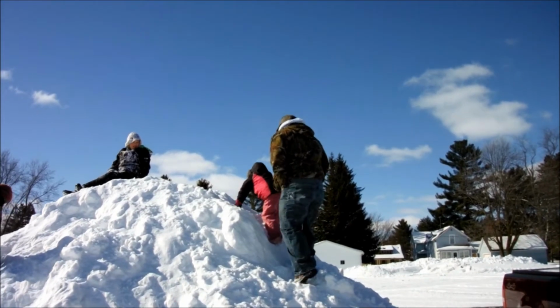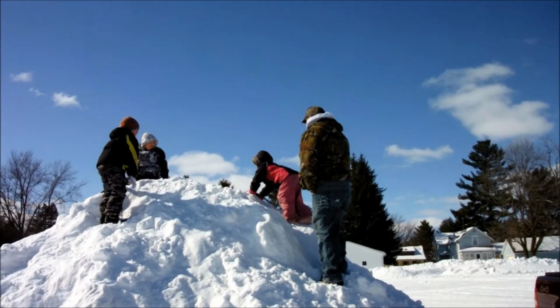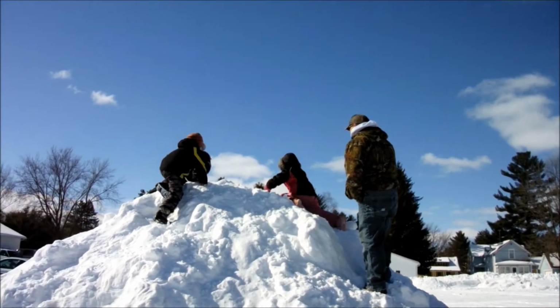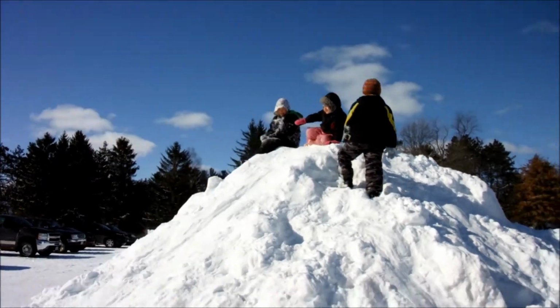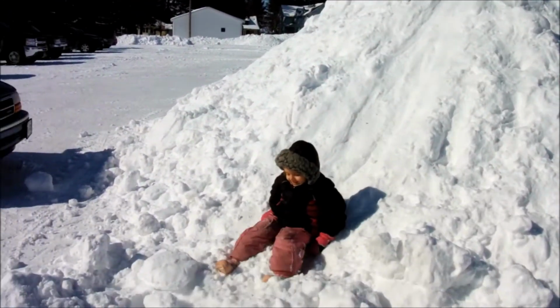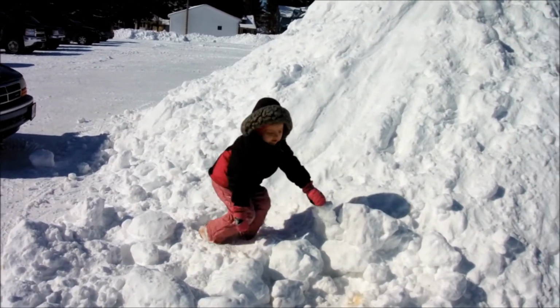There you go. Didn't you bring gloves, Dave? Alright. Almost there. Watch out, guys. She wants to go down that little slide. Be careful. Go down feet first. Whee! That was fun! Come on, sweetie. Let's go walk around. We'll come back.